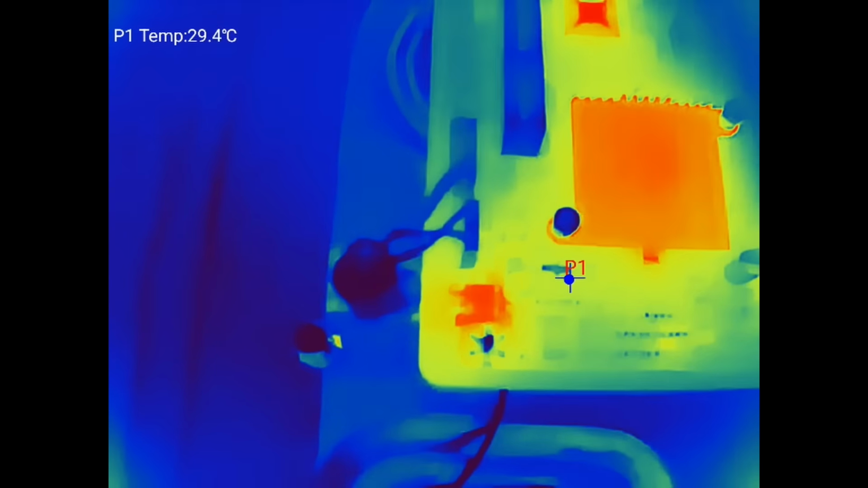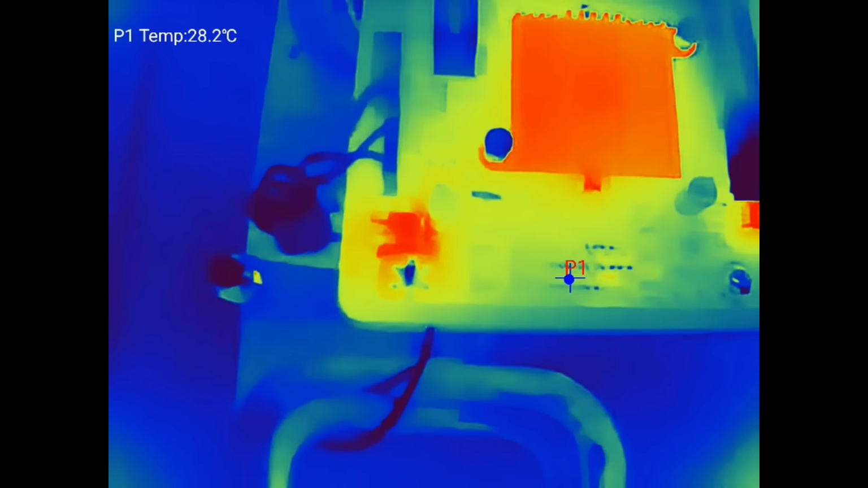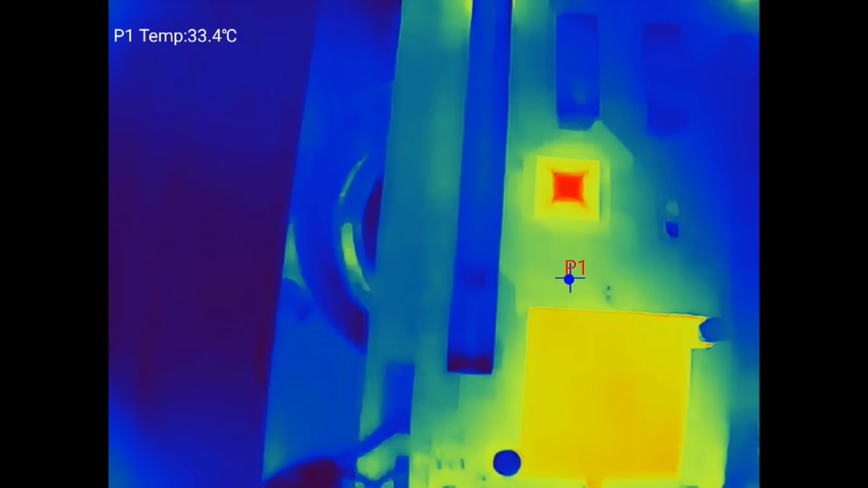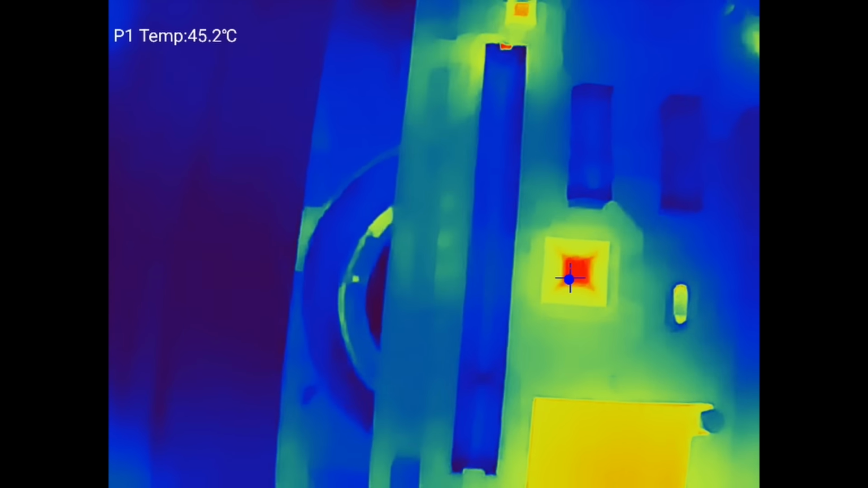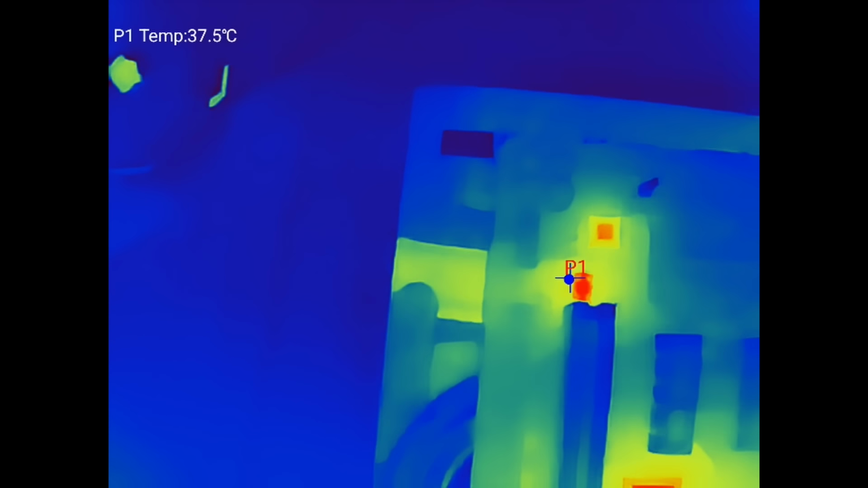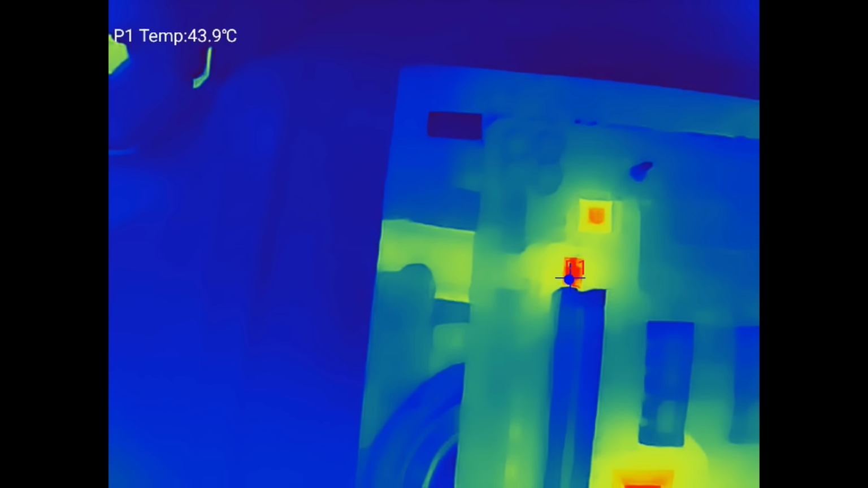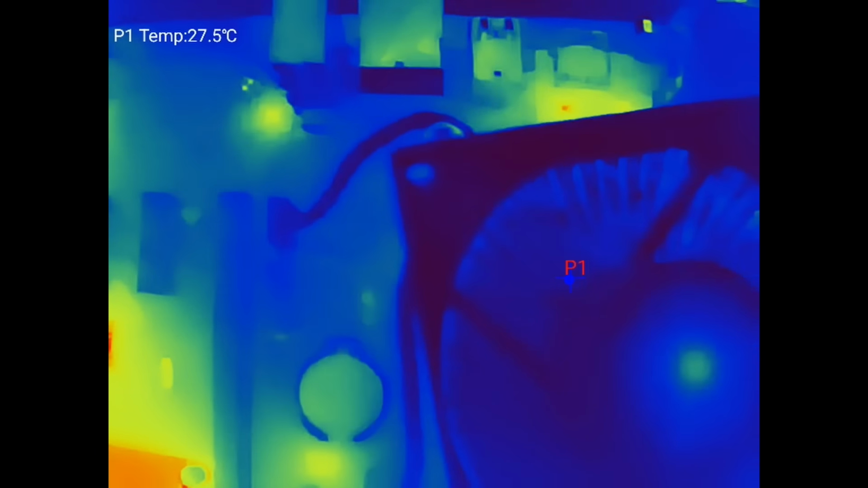And if you look, you can actually see the small components. So we have rows of resistors here, for example. This is like a fixed focus, so I just have to get the thing at the right distance, and then we can see the components there. Okay. Another chip here, 45 degrees. To the back of the board, something there warm. 43 degrees. Let's look around.